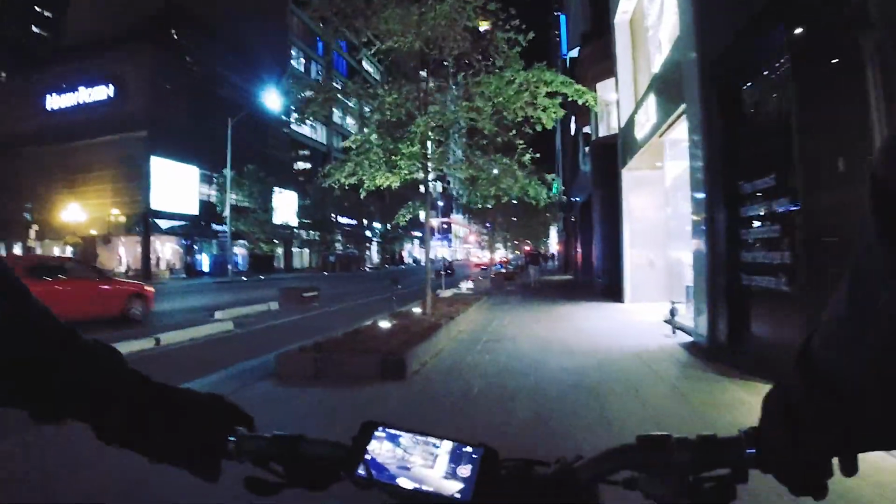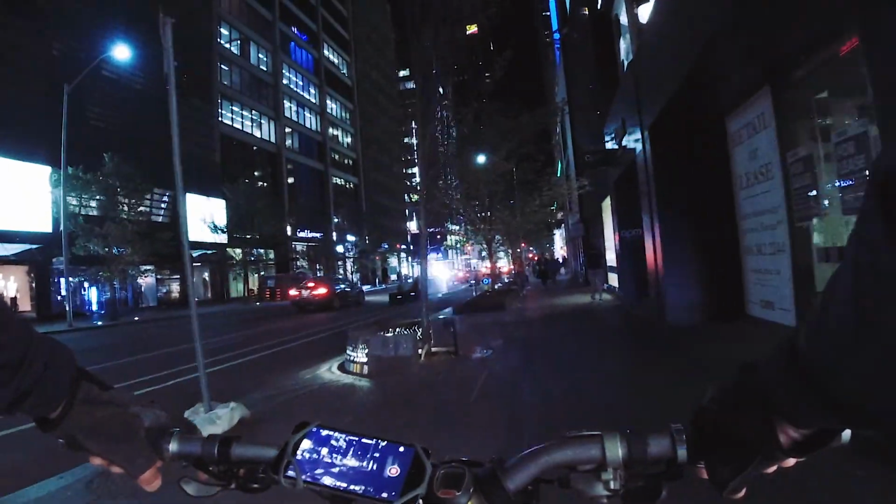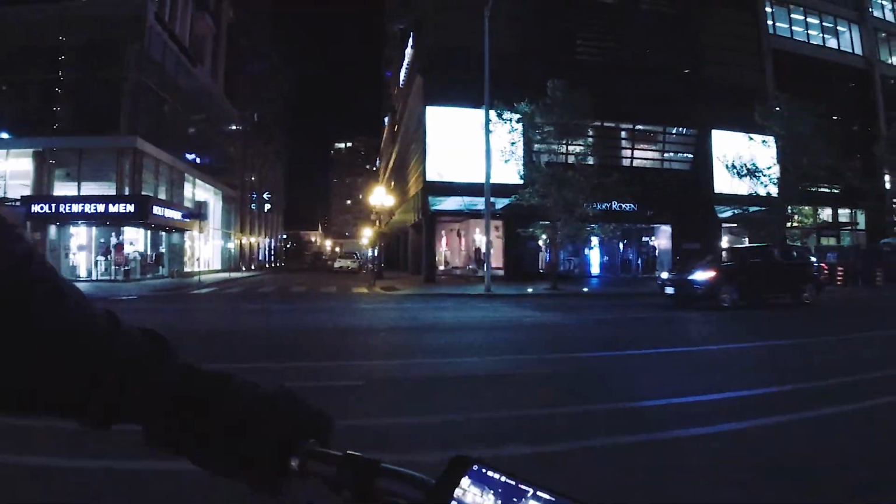What else we got here? It's so dark. You see how dark the street is? This is like, I don't know what that brand is. Okay, here's Yorkville. Look how dark the streets are. Oh, wow.